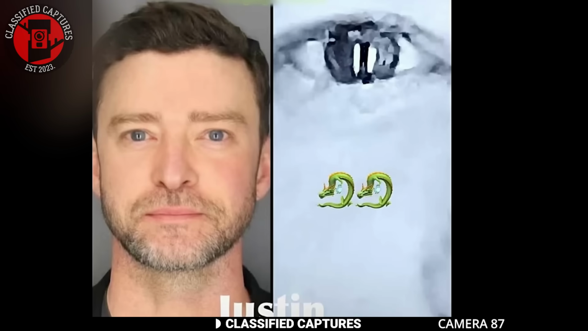But skeptics argue that this is just a reflection from the camera making his pupils look like slits. But what do you think? Is Justin Timberlake reptilian or not?